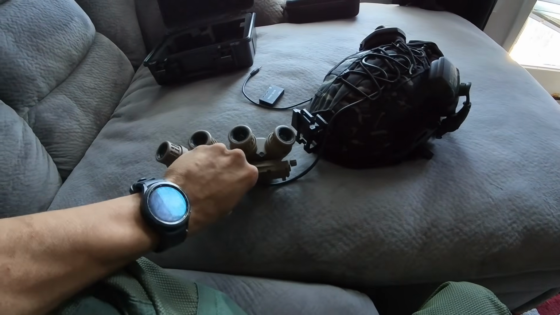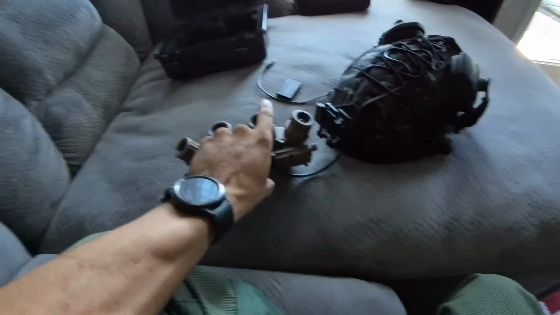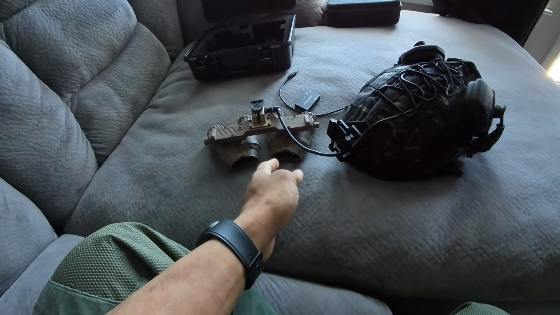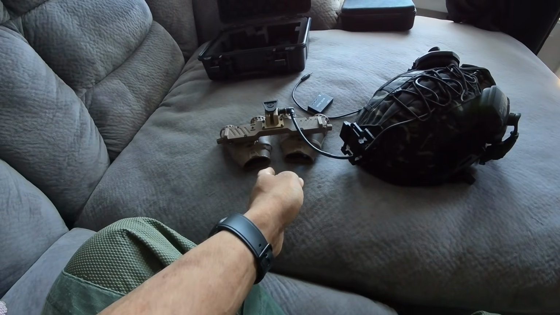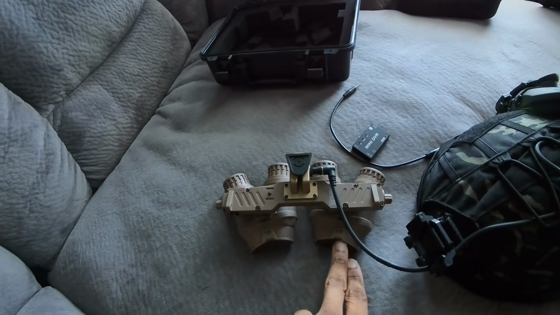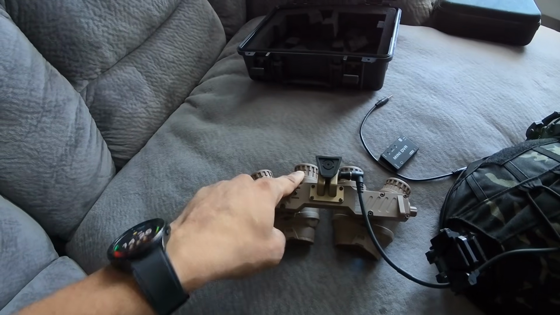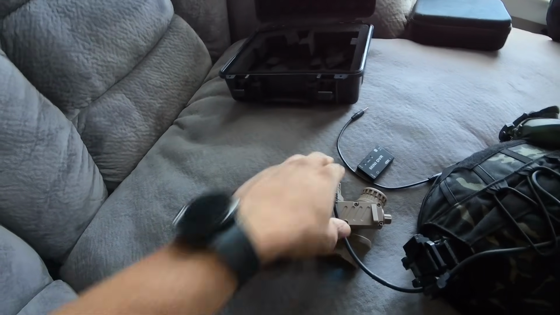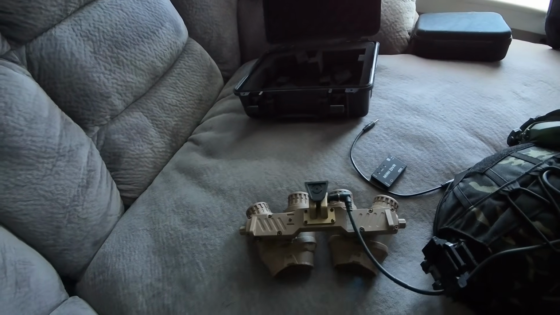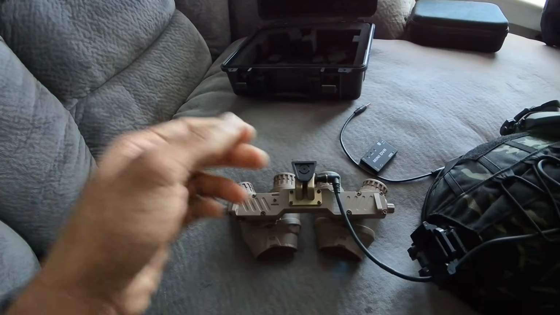Also, one of these doesn't even work. I believe it's this one. There are 4 screens, 2 screens in each one. This optic is tied to this screen, and this optic is tied to that screen. But I think this one is tied to both the middle screens, and this one doesn't actually do anything. It's just there, but you still get full panoramic, so it's not that big of a deal.